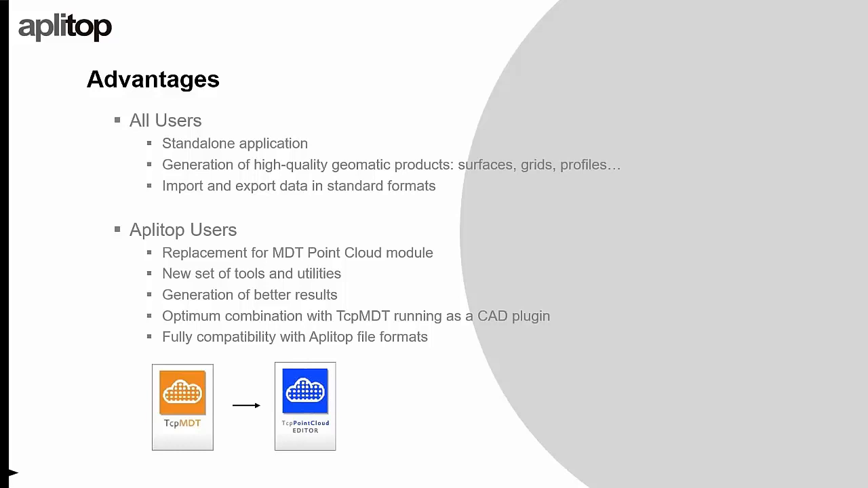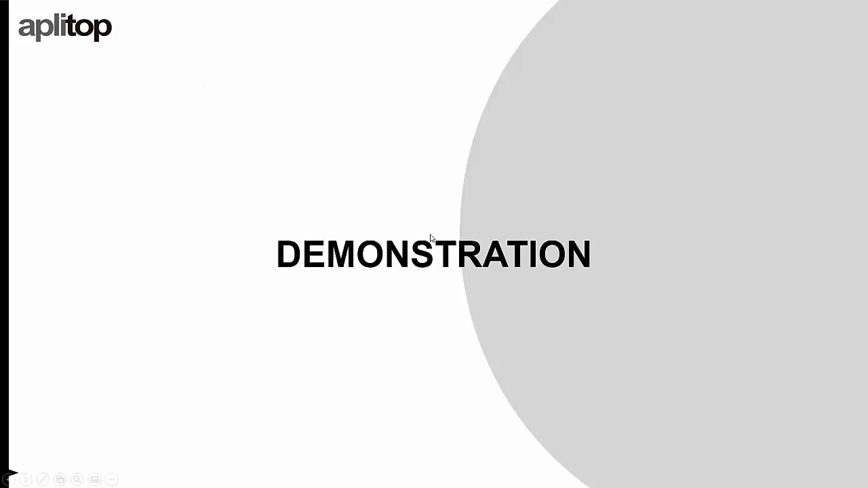The results will be better compared with MDT point cloud, and we think it is the optimum combination to work with MDT. As always, the exported results are fully compatible with the other Appletop applications because it uses the same file formats. So let's start with the demonstration.